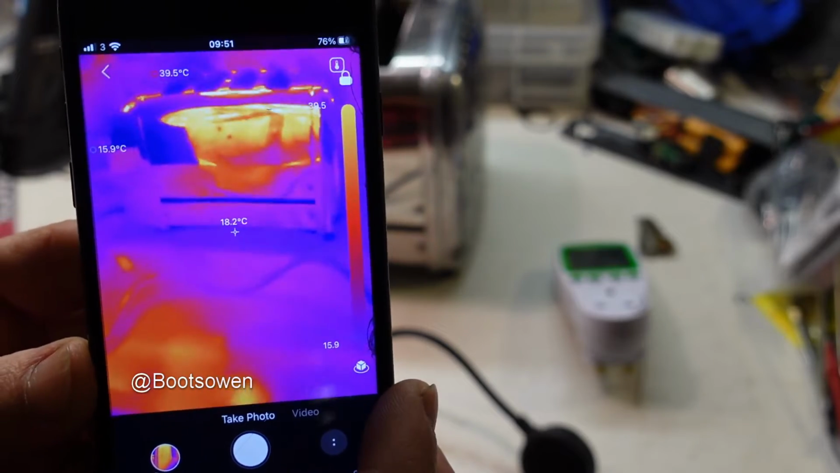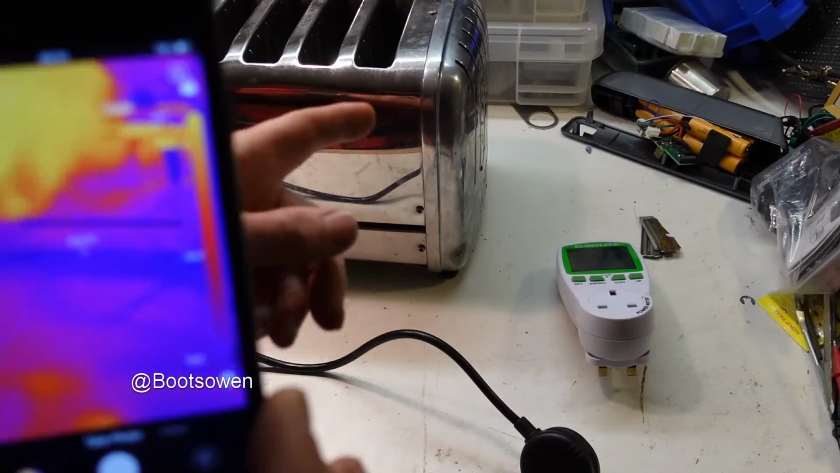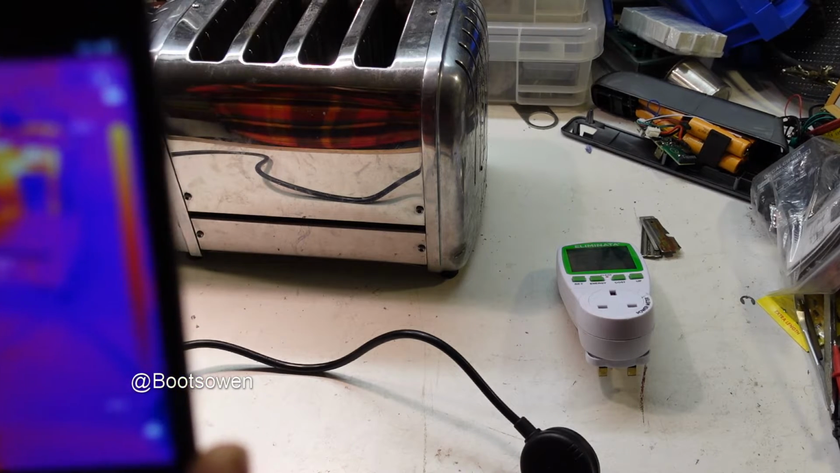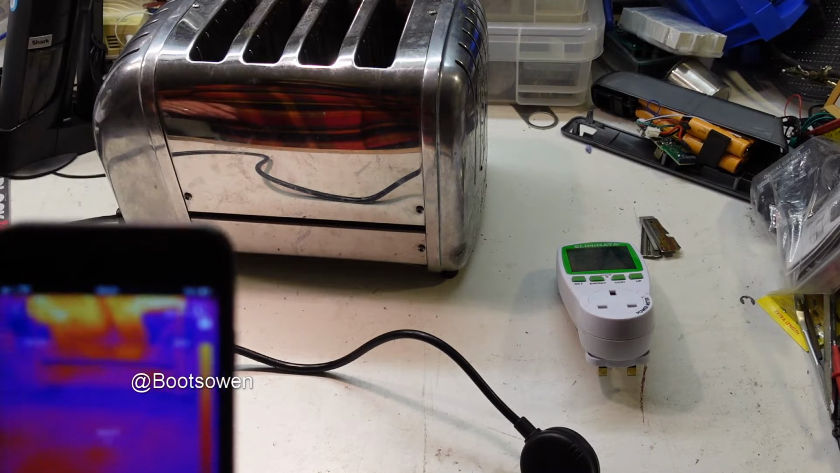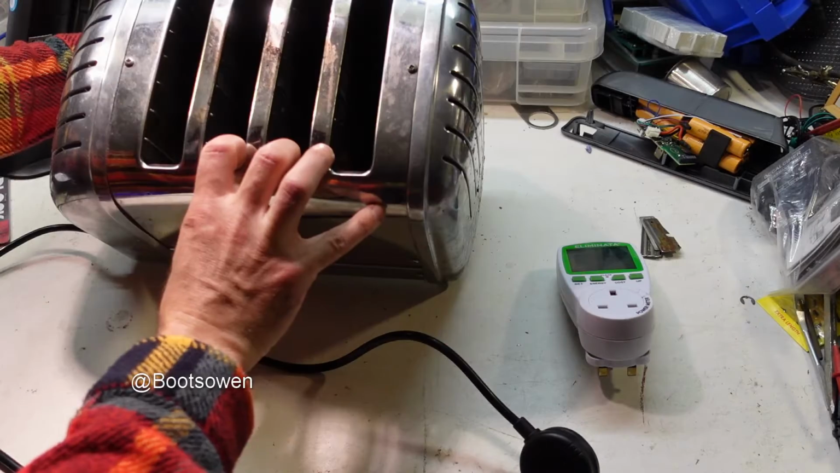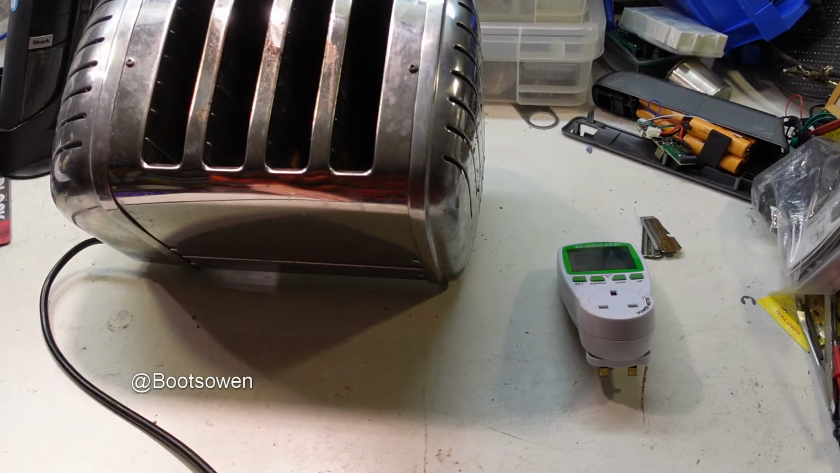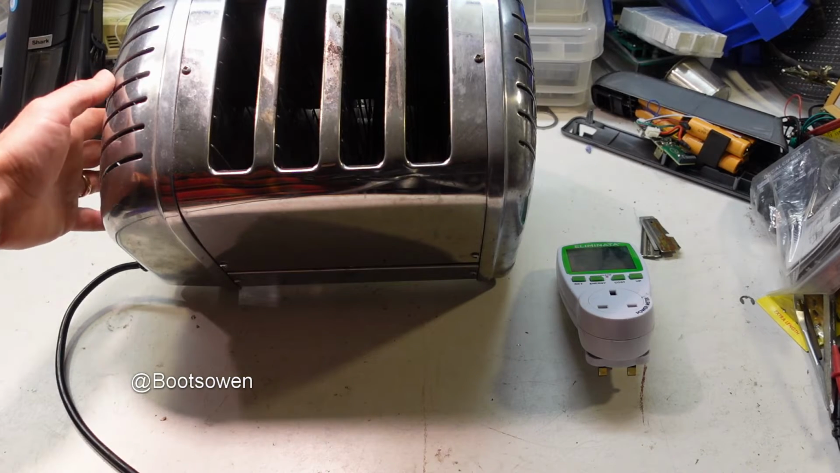Yeah, you can. So this is going to be interesting because the toaster behind, the Dualit toaster, which I want to test, is a bit shiny. So I wonder how that will work. So let's prop this up like that. So it's a 2-slice, 4-slice toaster. Let's plug it in and bring it over like that.